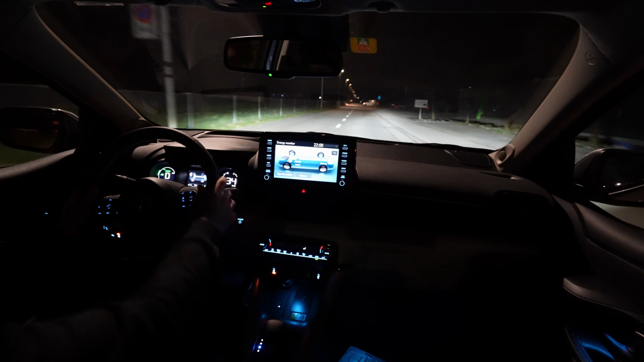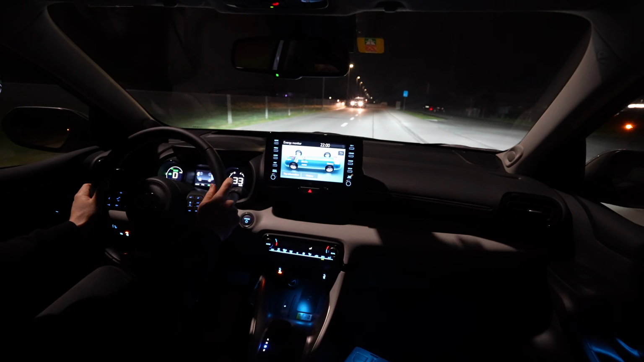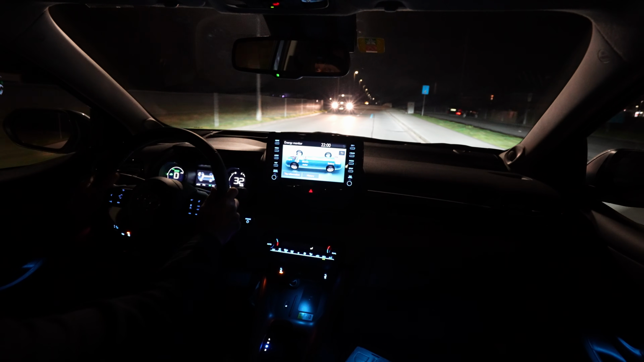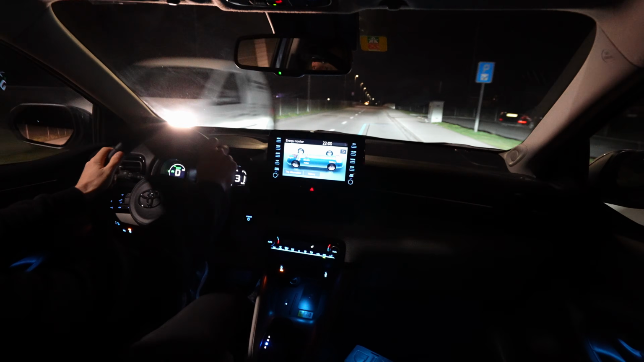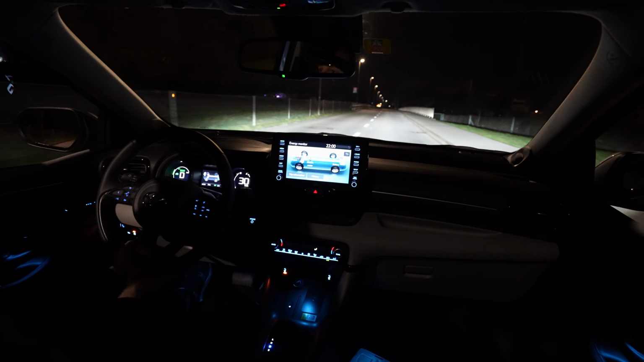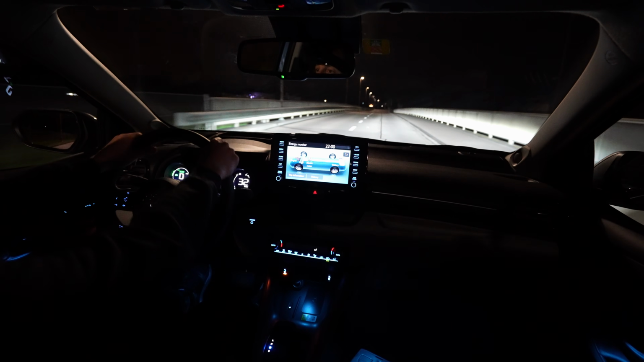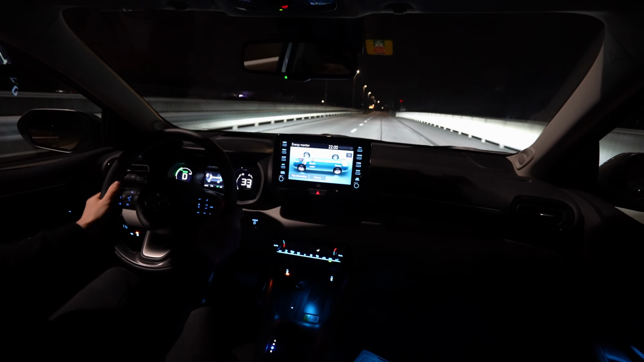As information, because right now I have the heating on the steering wheel on, I have to tell you that it's quite warm and nice, but what I notice is that the upper side and the lower part of the steering wheel are not heated at all. It's just on the sides, from up here to down here. So that's something to keep in mind.